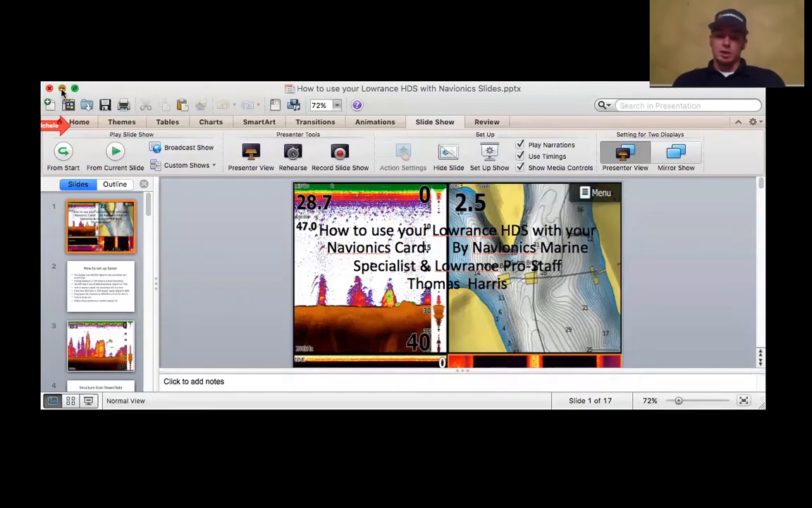When I catch a fish, I hit the waypoint button to mark that. If it's a grass area or something like that, where the fish tend to be clumped in, I'll make sure I mark that location. I don't mark every single fish I catch, but I've found when I catch a nice fish and I hit waypoint and mark it, it always marks the depth the transducer is in.